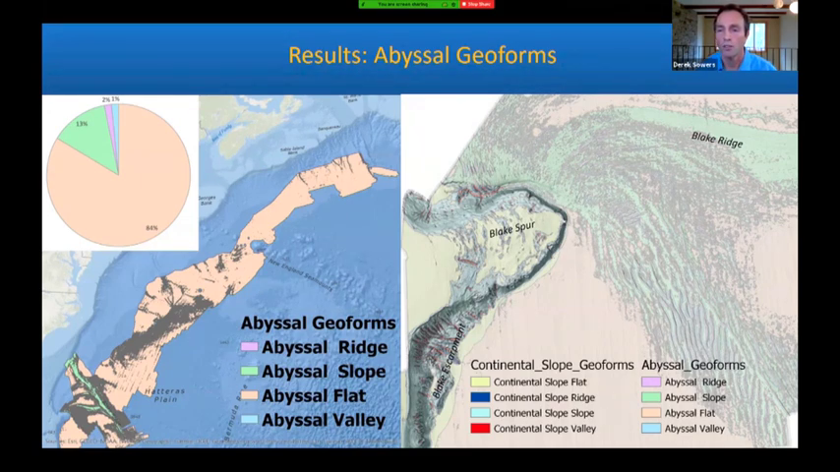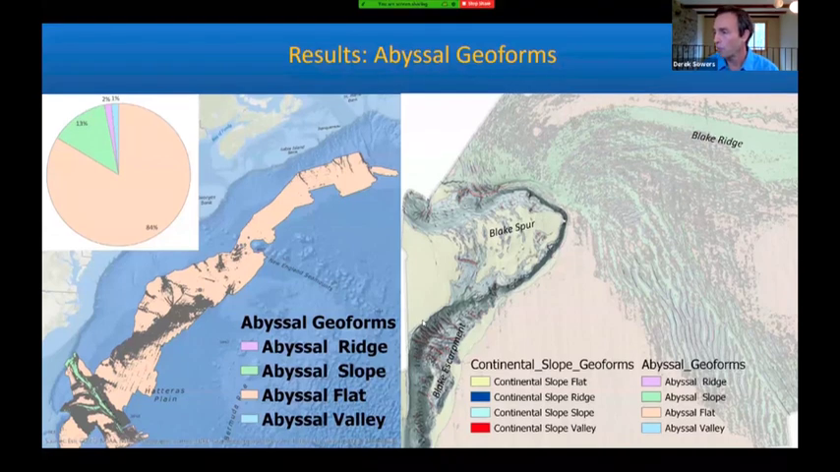The figure on the right shows an interesting region of the study area encompassing the impressive features of the Blake Escarpment, shown here, where the water depths drop off from about 1,200 meters to about 5,000 meters. You can see the Blake Spur and the Blake Ridge, and those are all contributing in different ways to the geomorphology classes that you see here.